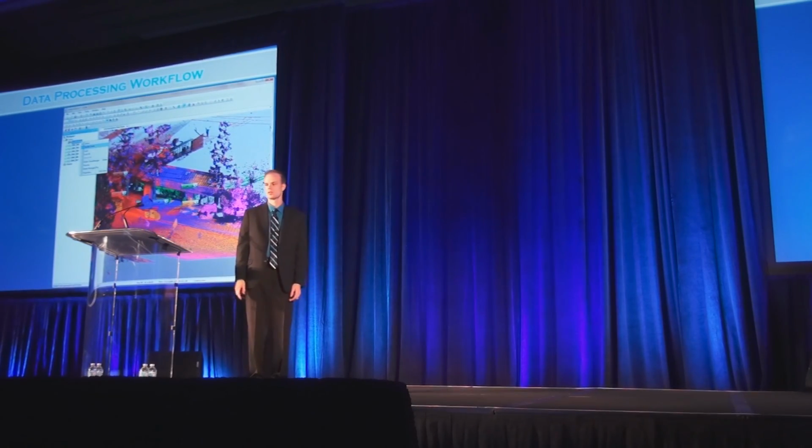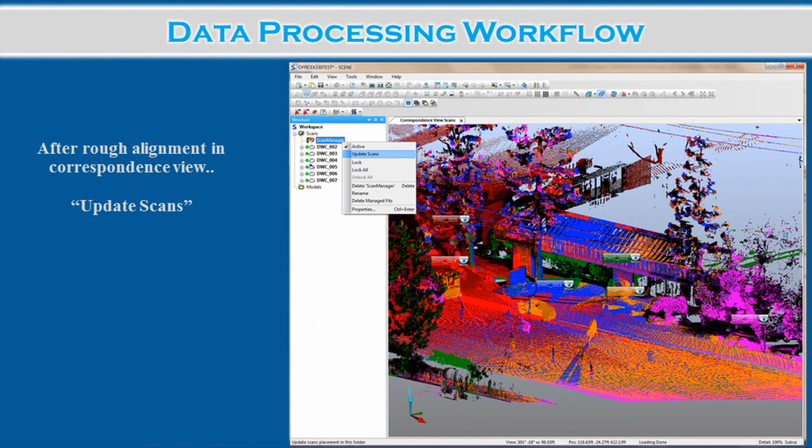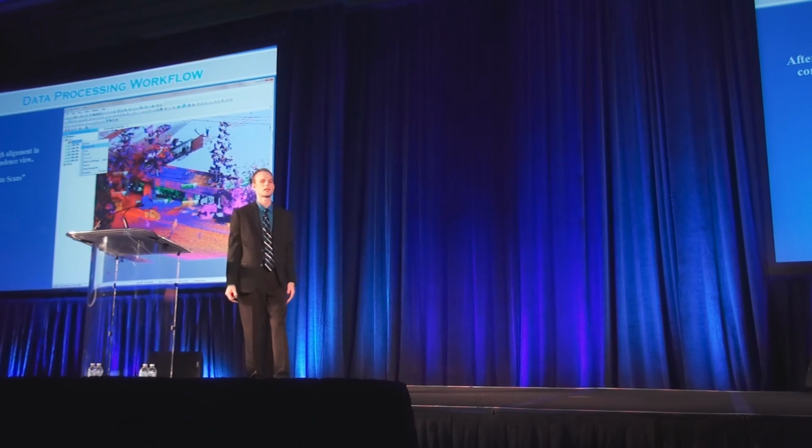Here's another view you can see still inside that correspondence view where you can really see a site. You can drag and move those in place. It's really a nice way to get them in the rough location before running that cloud to cloud.